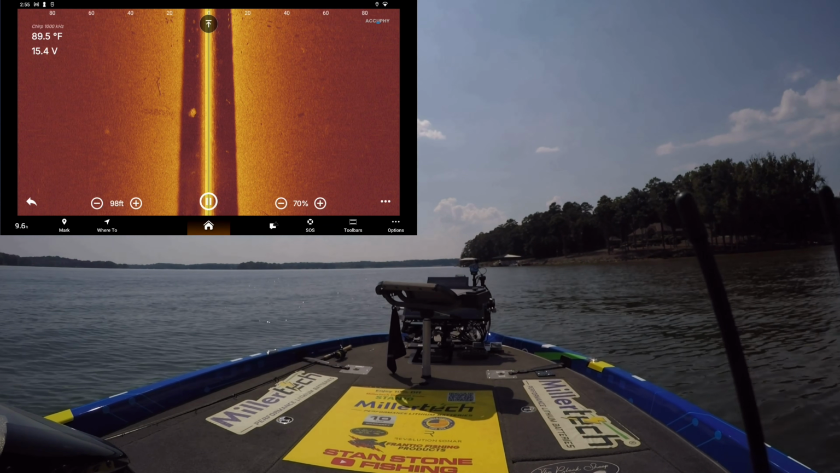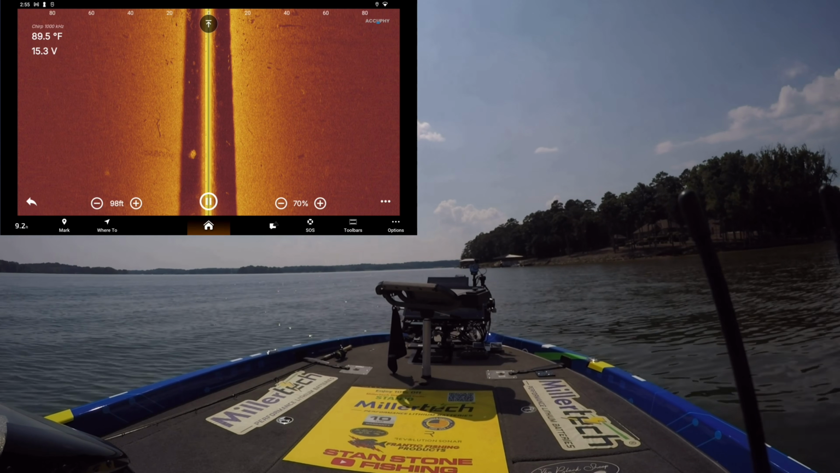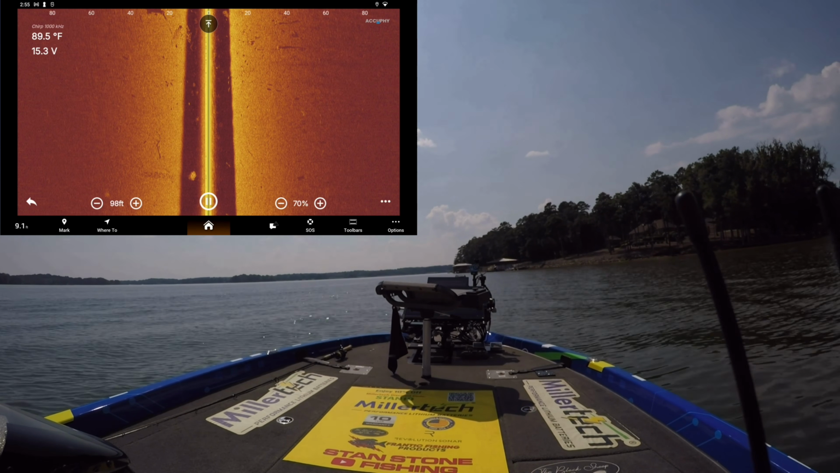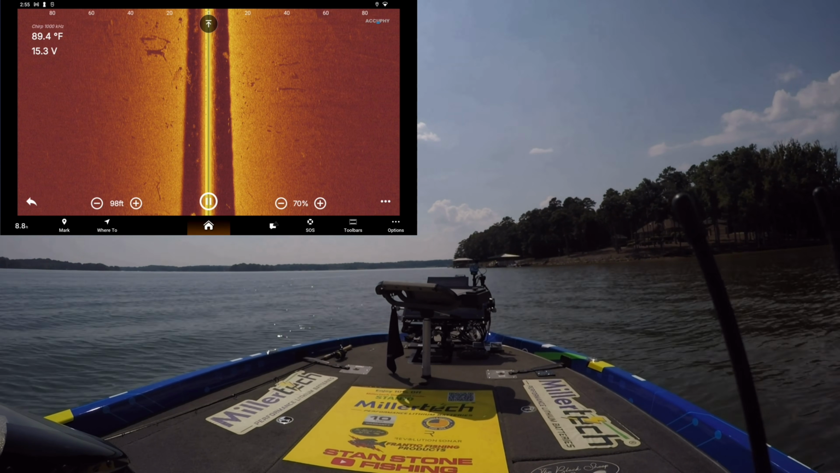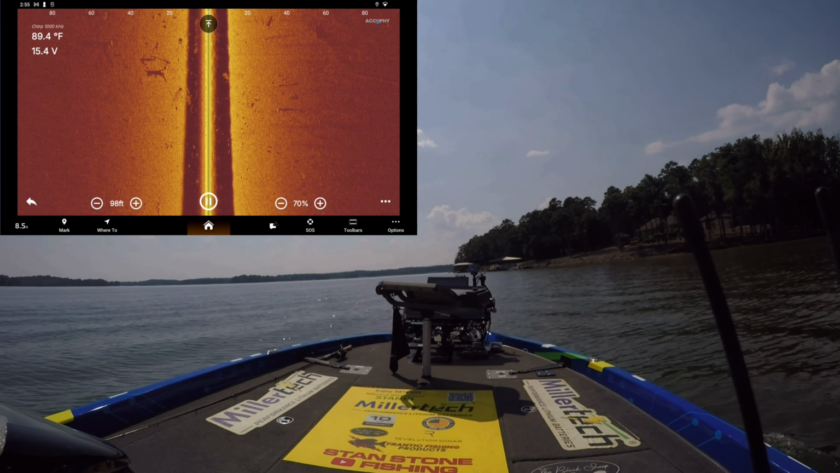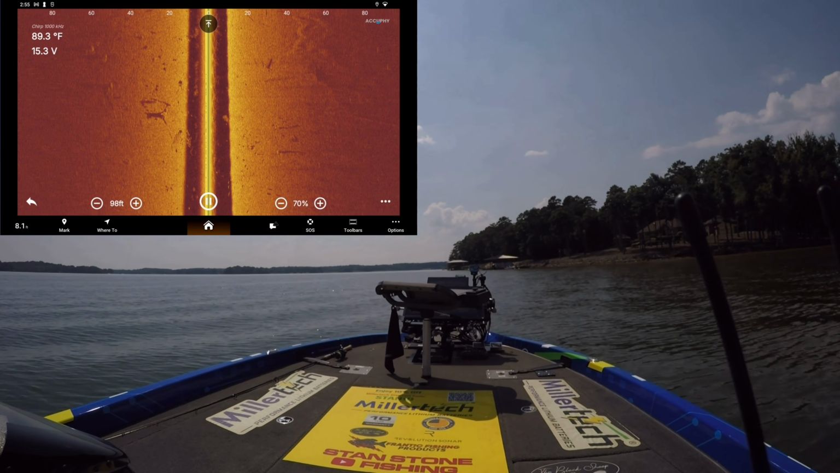Right there's a pot of bait fish that we went over. You can see a bunch of stuff laying on the bottom. There we just went across a school of little bait fish. You can see bait fish, you can see some wood down there.